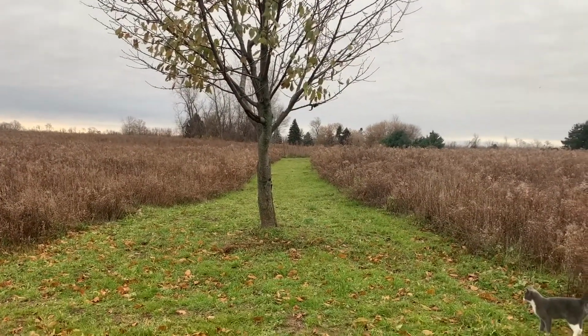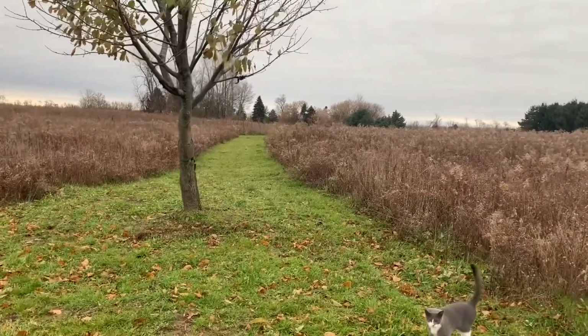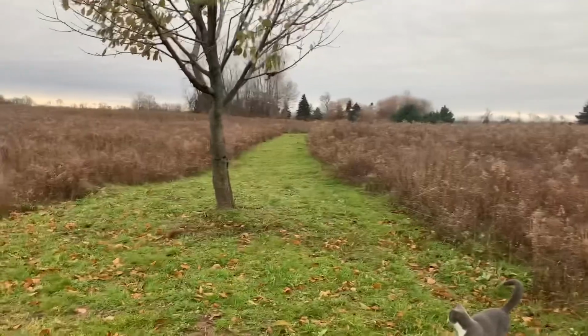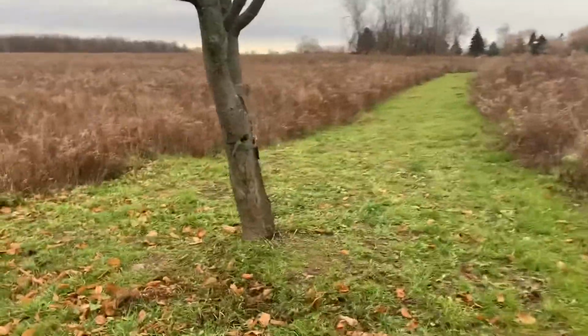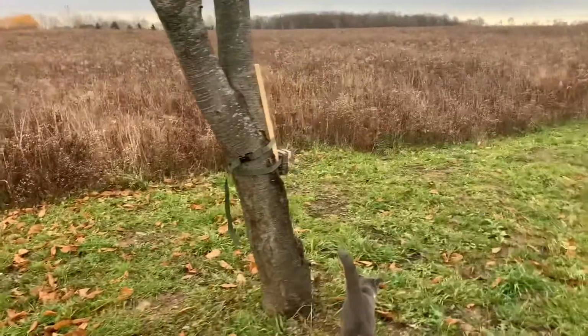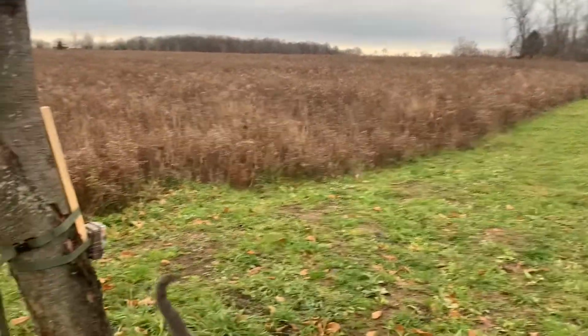And I know that's a highway for wildlife to run this trail. So what I did is I stuck the trail cam right here on this tree, shooting up this trail. And we're gonna pull the card and see what we got.